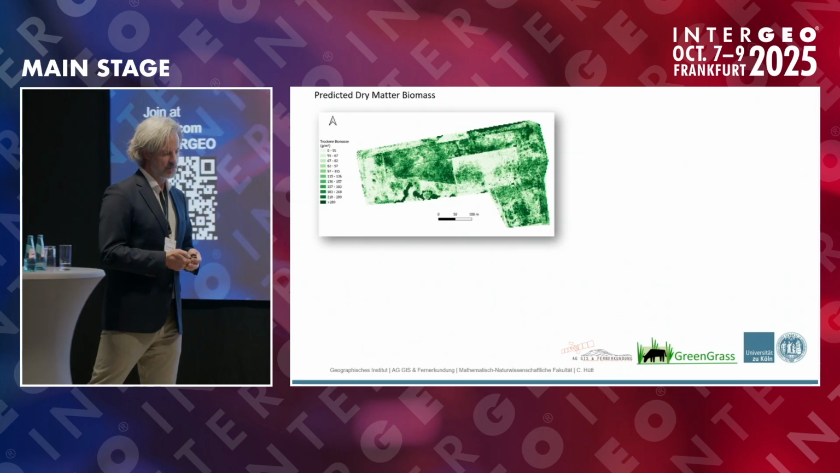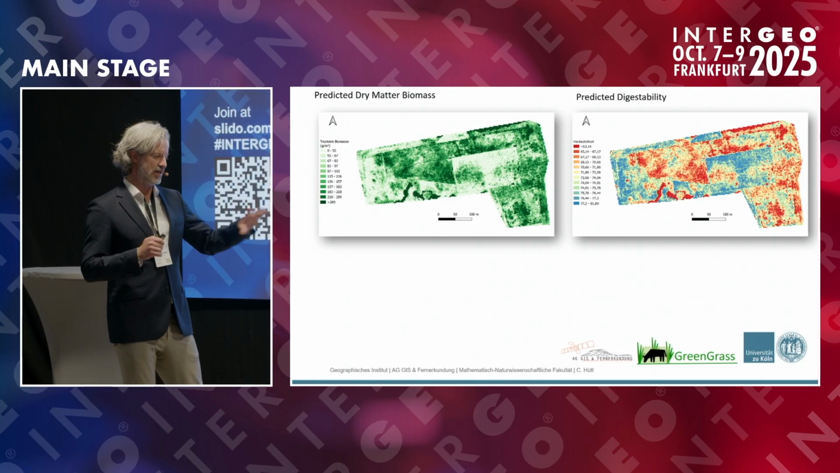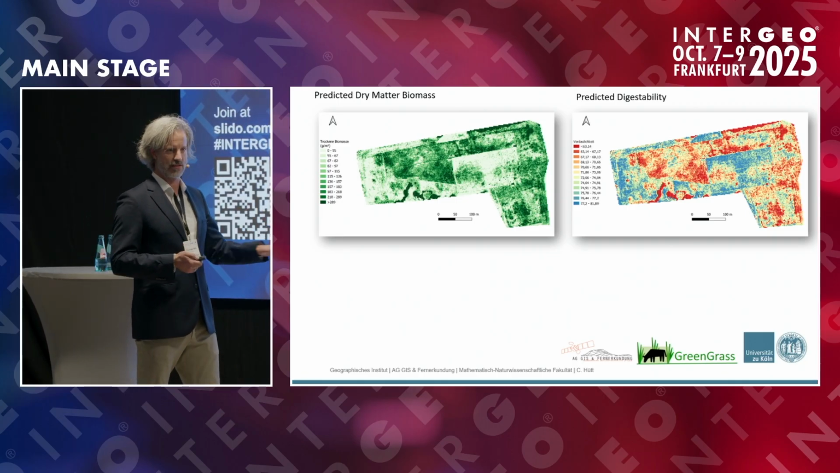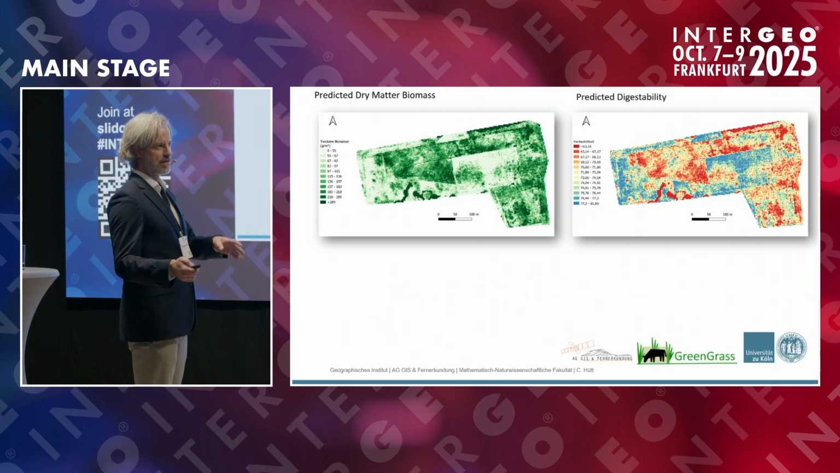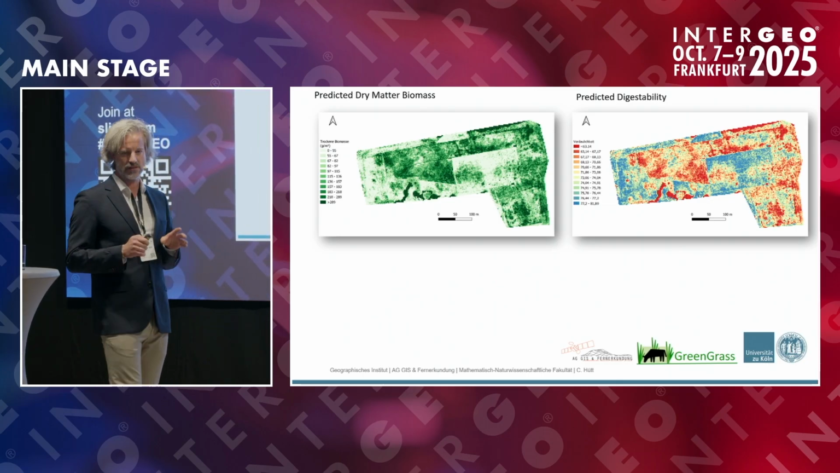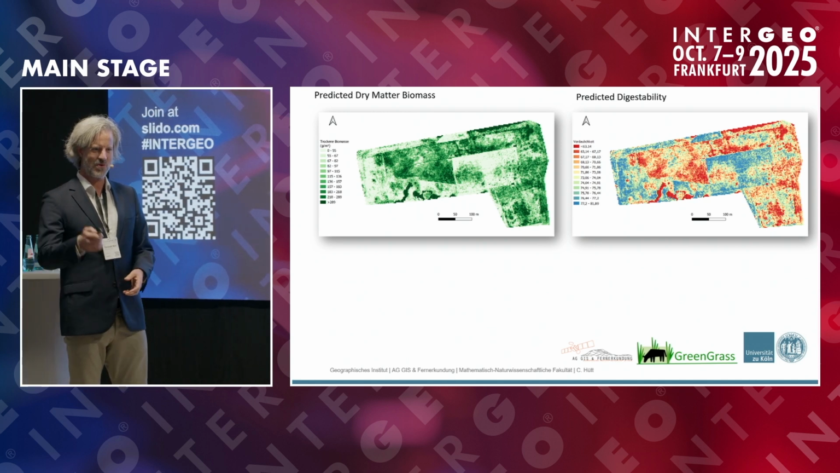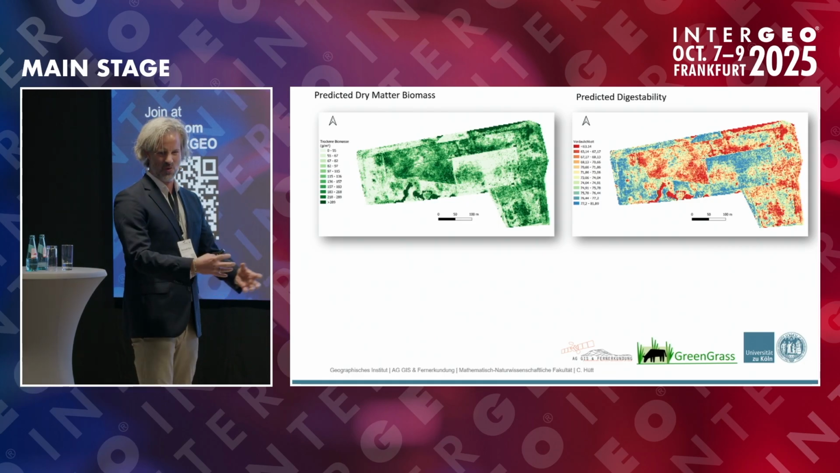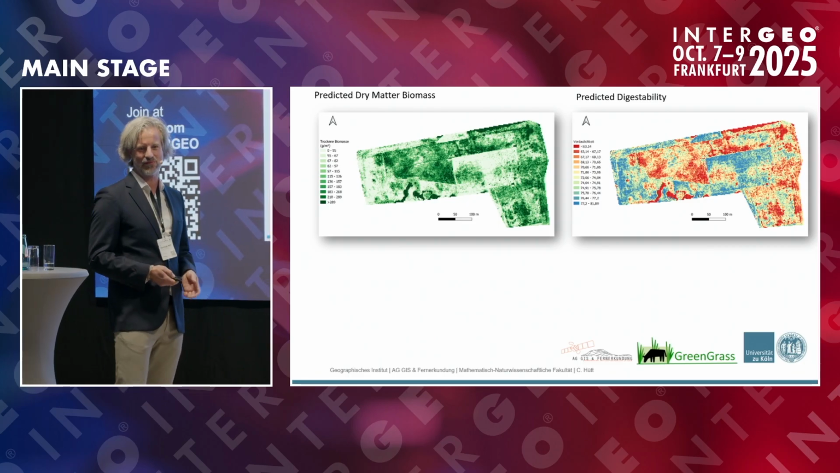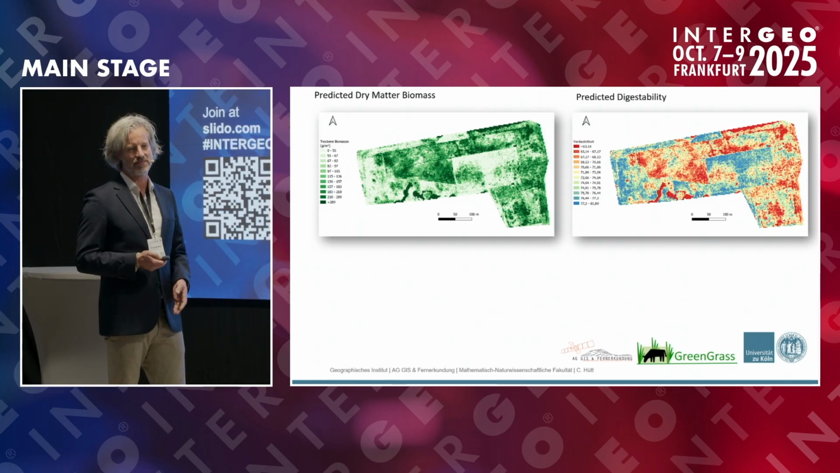We can give this information then to the farmer, and what is also directly correlated with this dry biomass, a cow needs a certain amount of biomass, but if it gets too much, then the biomass quality decreases. If there's too much grass growing, maybe you know this from your back door, it gets old and it's not very tasty for the cows, so the digestibility decreases.